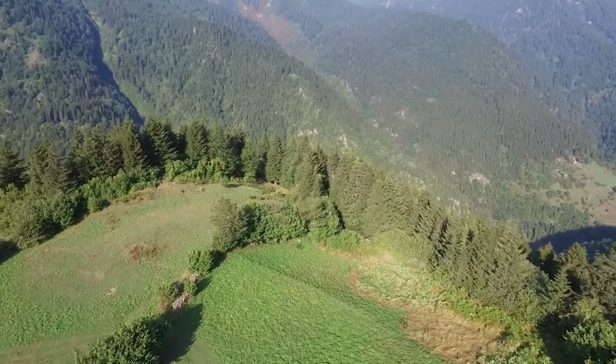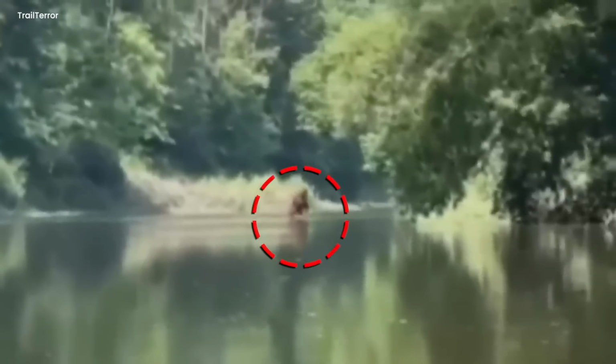A giant ogre. In this vague video of a dense forest, a rare mystic creature can be seen sauntering through a shallow river toward its edge and disappearing deep into the woods.